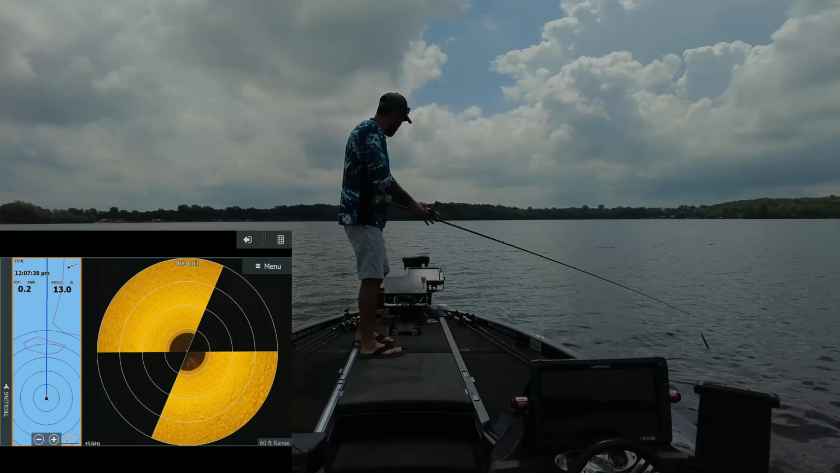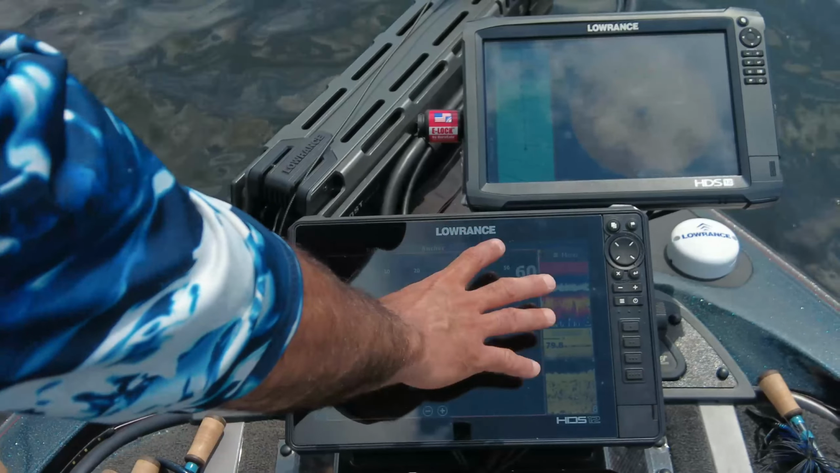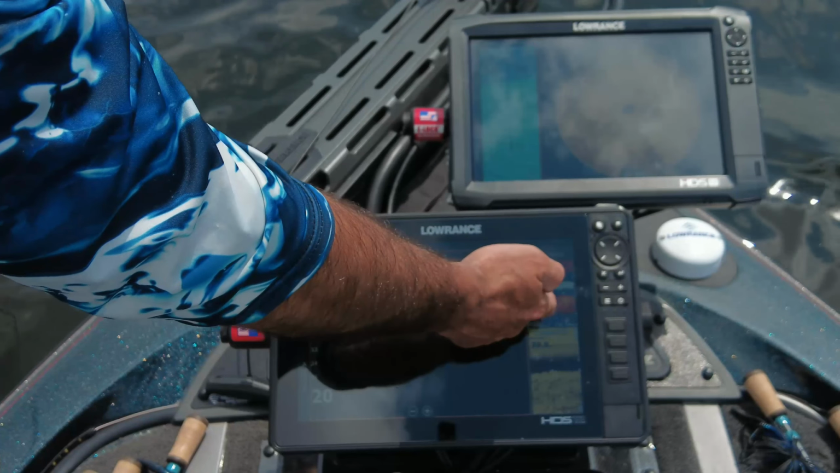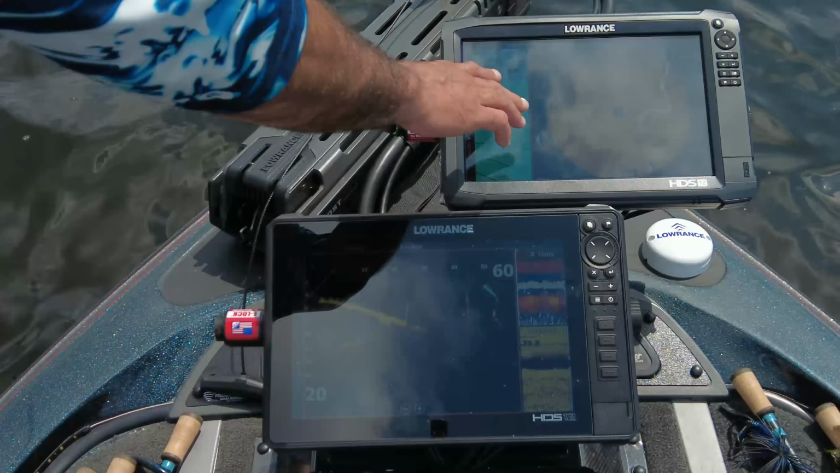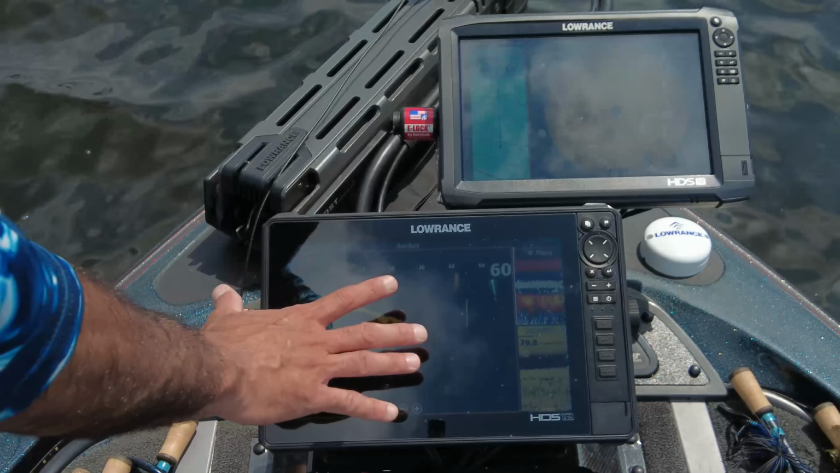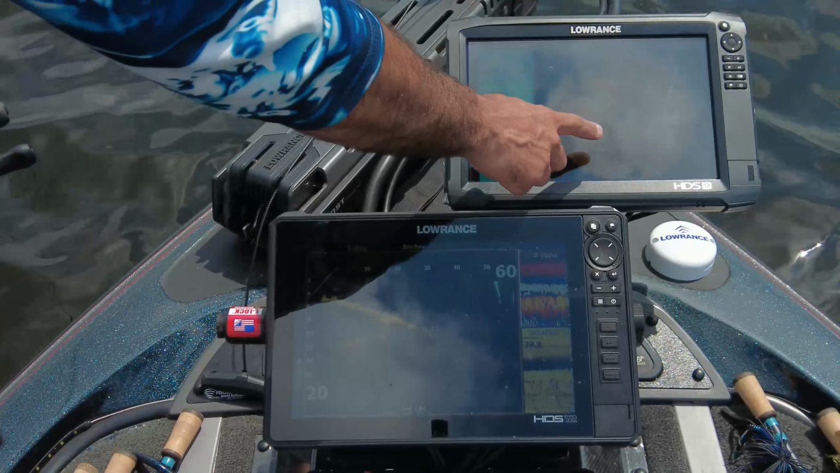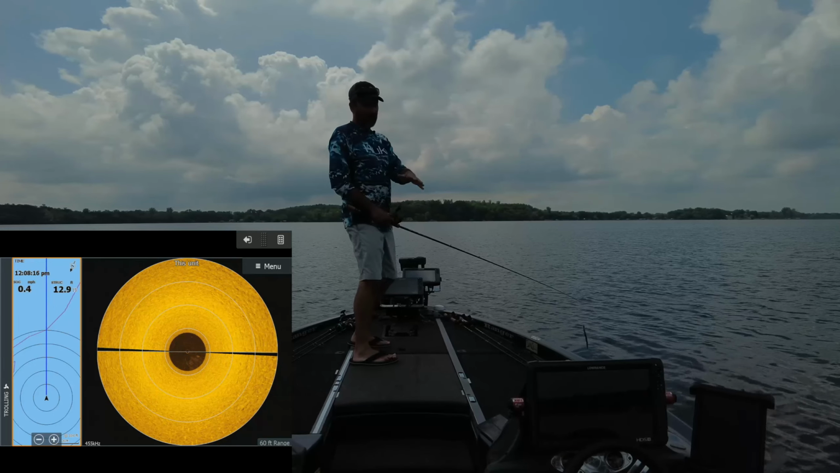360. So what I'm looking for with this 360 all around me is structure. I have the Active Target on a bigger picture here on the left, and then my 2D on the right here, which for some reason I'm not getting my depth off of because it's connected to this unit. There's no sonar connected to this, so I'm linked into the Carbon 12, because basically my HDS 12 Live was mainly for my Active Target. And then I got the down imaging here, and then here on the right got my 360 and the structure map. And of course I have a 16 on the console.